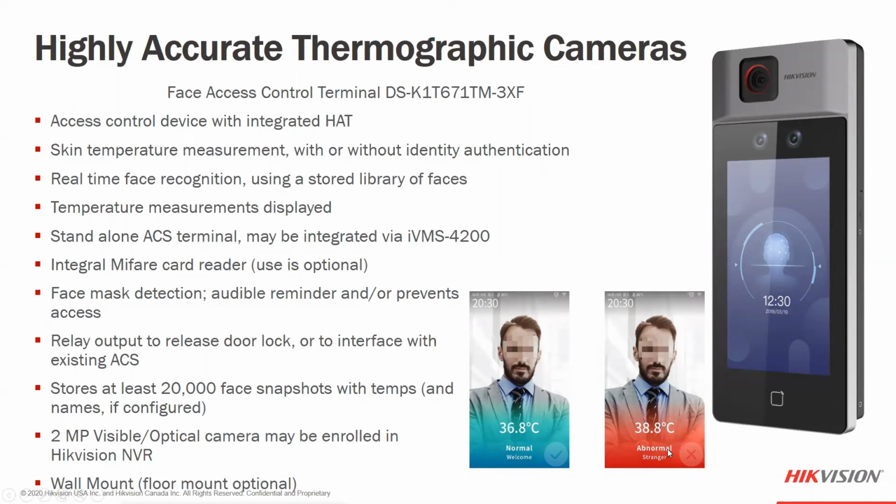This would be an abnormal temperature. And if you are using it with facial recognition and using the face for contactless entry, which I think we're going to see a lot more of, contactless entry, you can also get the person's identification showing up there as well. You can see on this other side, we actually have a stranger because they're not listed in the system. So it would be like an unknown person if you were using it in that regard.